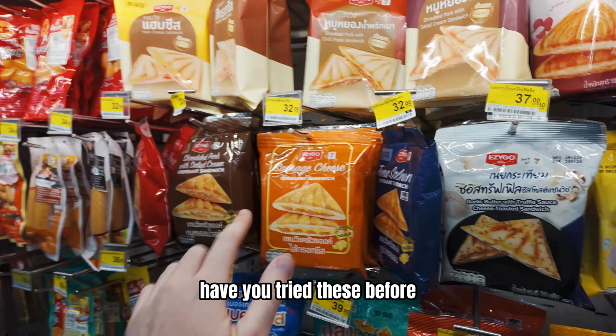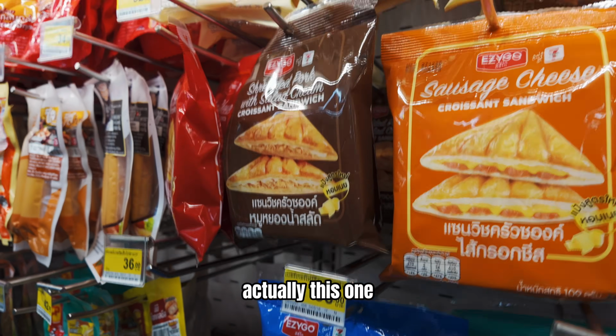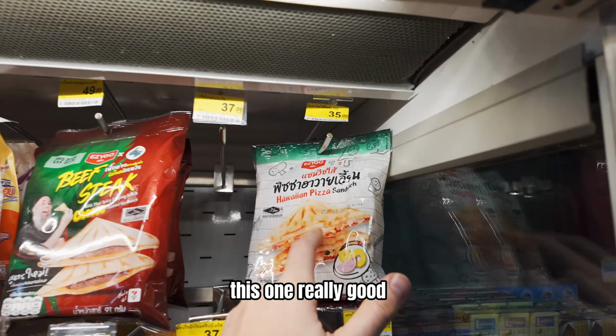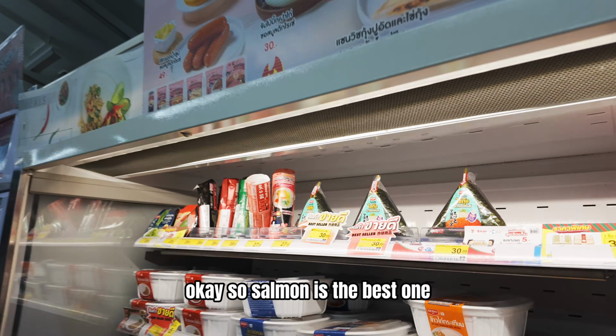Have you tried these before? I like the pork one. Try the pork one? Nah, actually this one. This one. Oh, this one. Really good. Eerie, but they're out of town. Okay, so salmon is the best one.